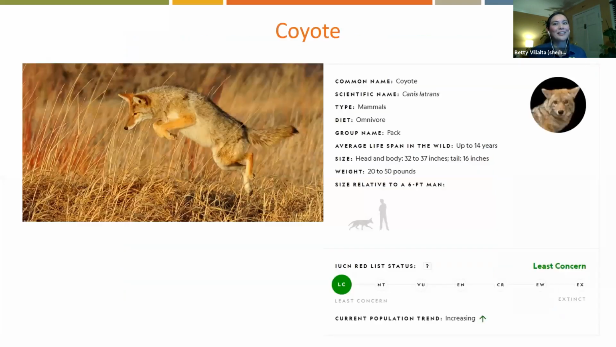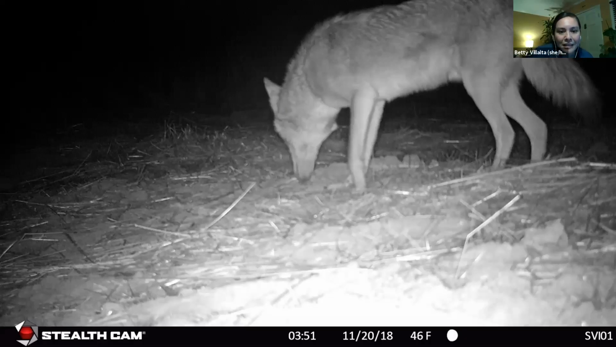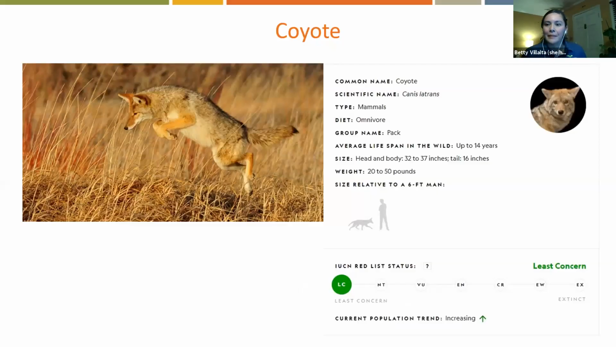So our next friend, coyotes, are one of my favorites. I really like them. Coyotes are often mistaken for small or medium-sized domestic dogs, but they have a long bushy tail with a black tip. Oh no, it's that lag. I apologize. With a black tip, and they have pointed ears and a narrow pointed face. Their fur can vary in color, but typically they're that tan color, but could be light brown to grayish. And then they have a lighter belly color.